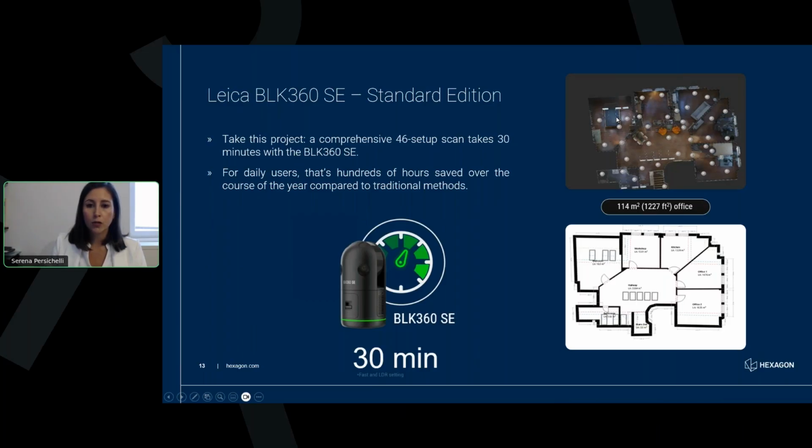So 30 minutes includes the time that the scanner will operate to scan the environment and take images, but will also include the typical time that you will need to move from one setup to another, to check that everything works in Field 360, to redo in case an error is made. So this is an average time that you will need to do this collection of data for an average user.